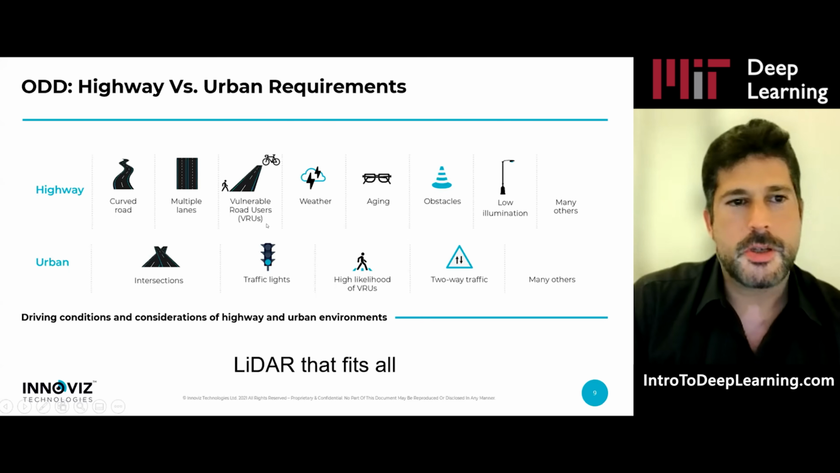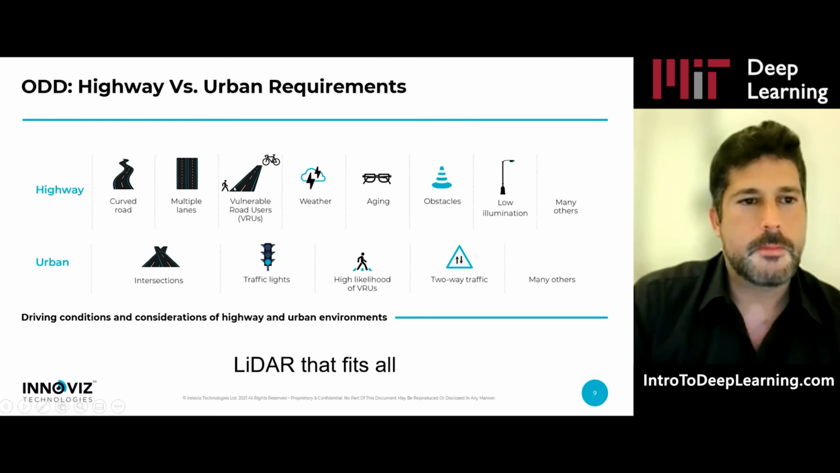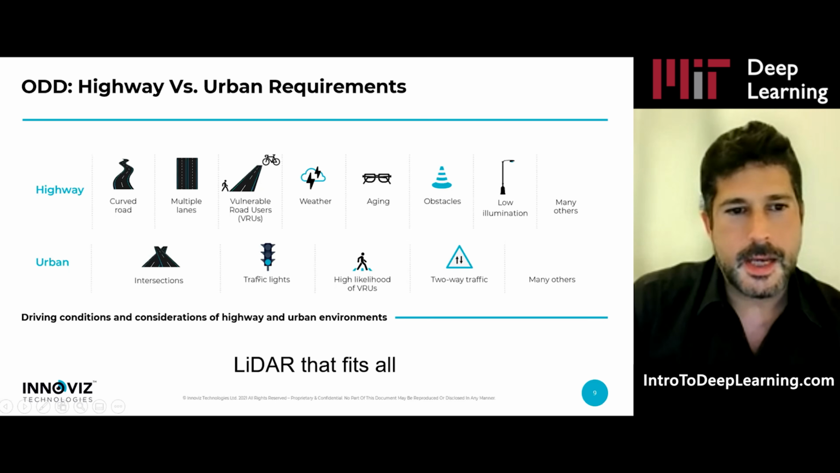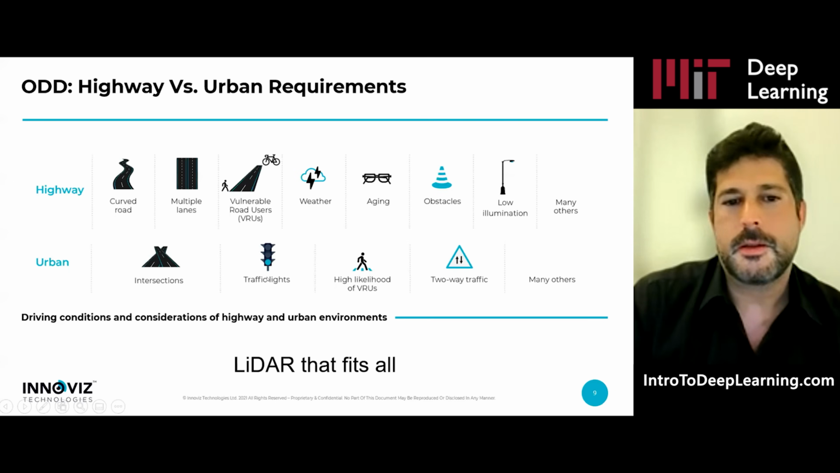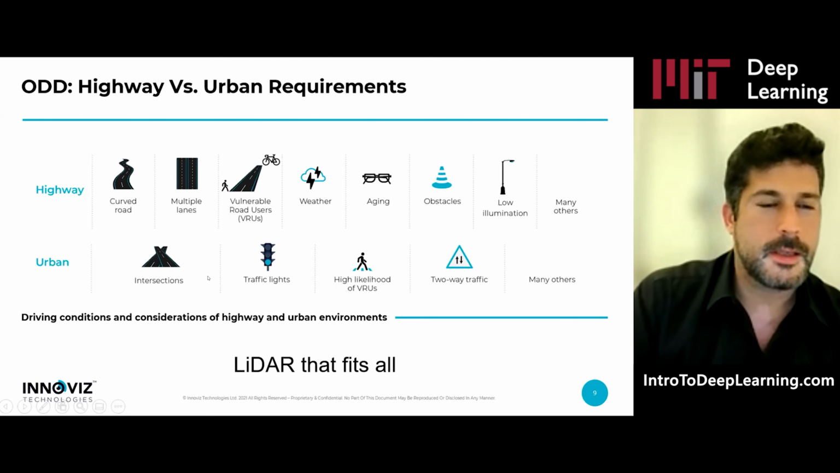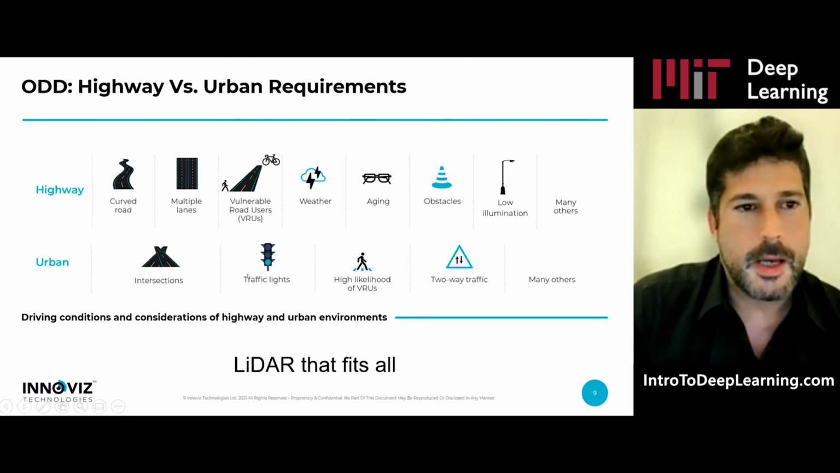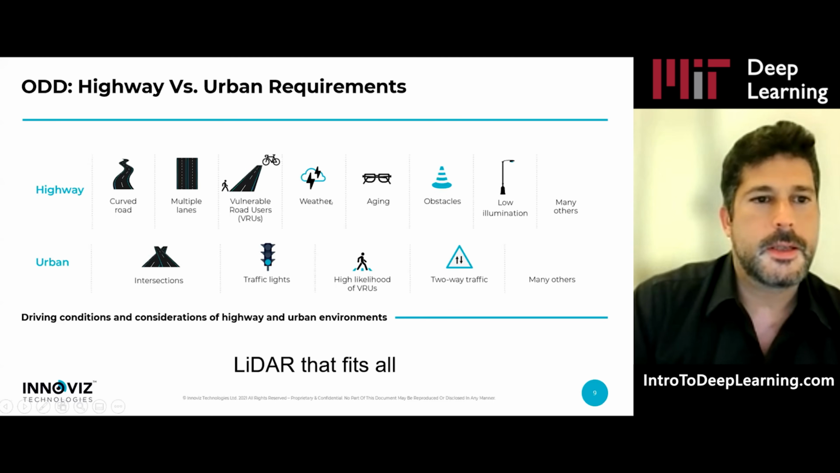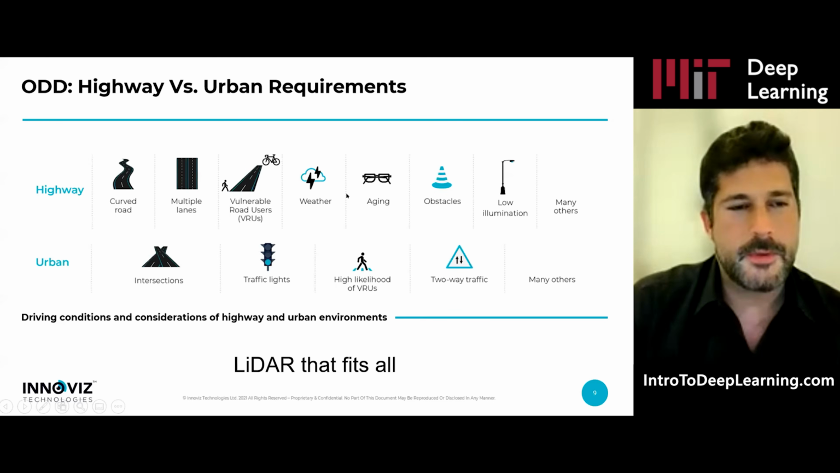For example, passenger vehicles on highway require a certain set of requirements for driving very fast, but a shuttle that drives in the city with much more complex scenarios, traffic lights and complex intersections requires a different set of requirements. Today, I'm going to cover this area, the highway driving.